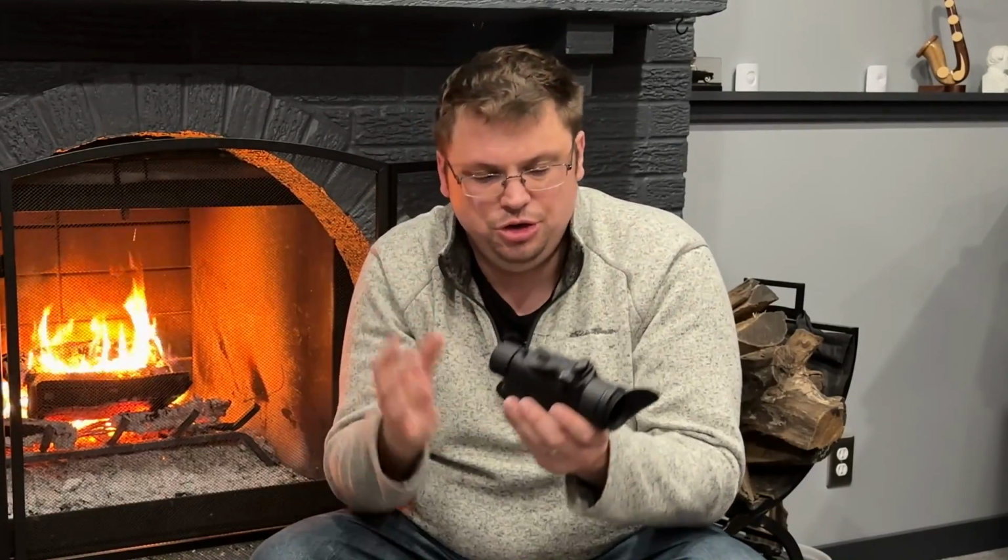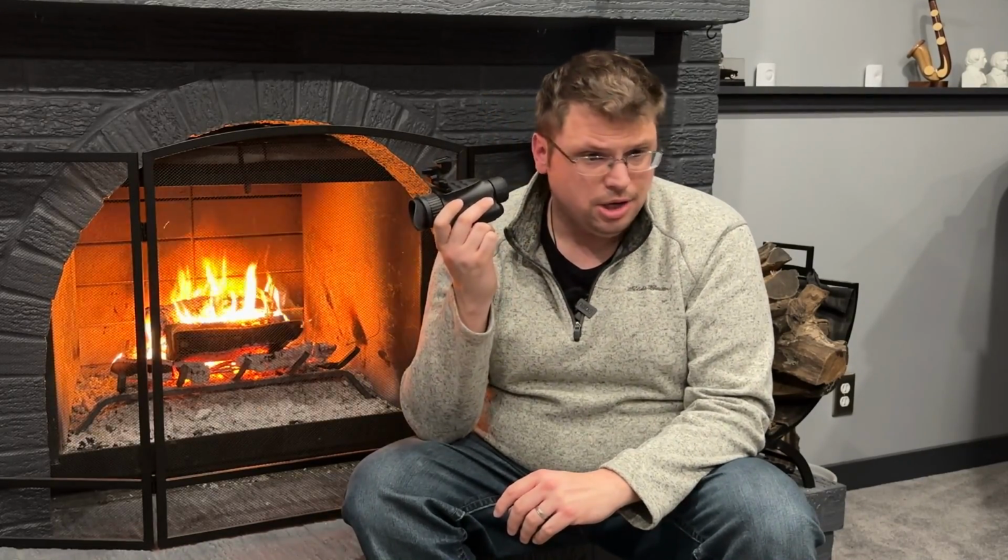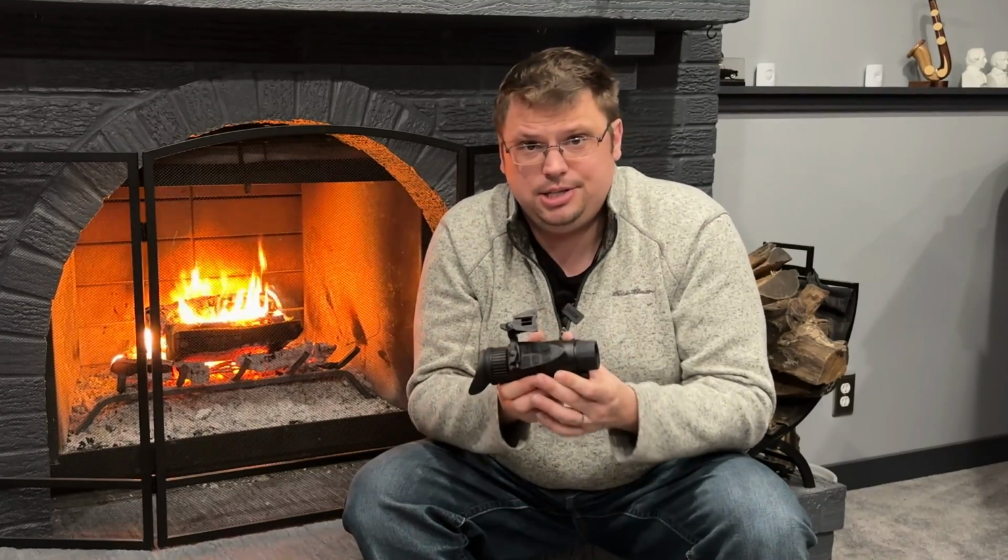Is this monocular on par with proper phosphor tubes or higher end night vision goggles? Absolutely not. This device costs $250. You cannot compare this to a proper set of phosphor tubes. I would venture a guess that you can't truly even compare this to something like a PVS 69.